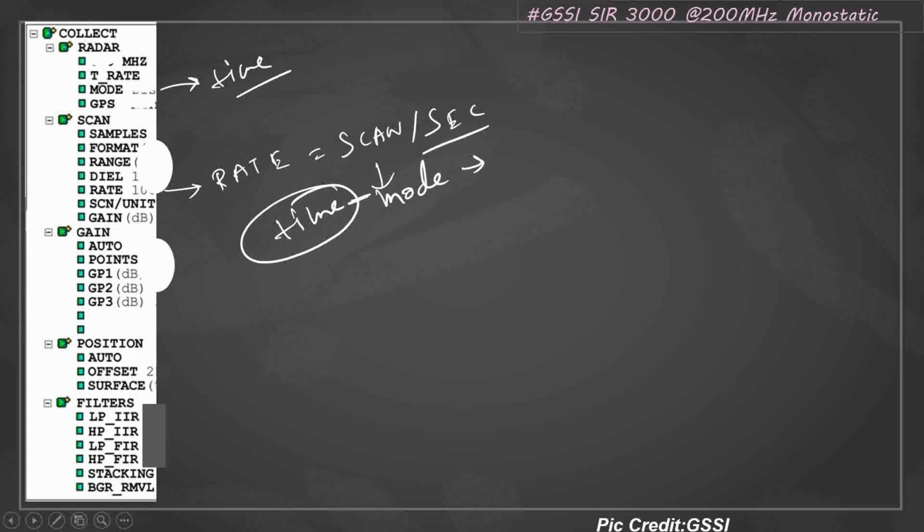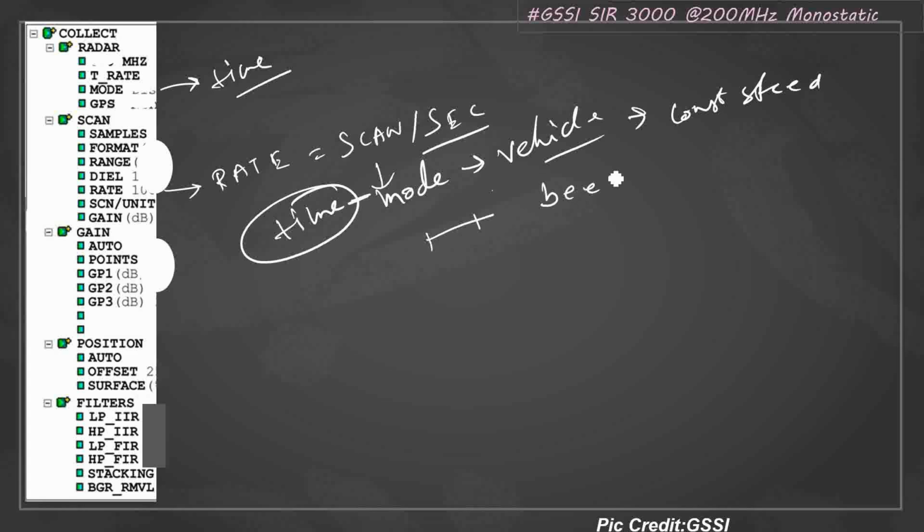Then you have to set up a value. Suppose you are using a vehicle, you will maintain a constant speed, and you calculate the rate per second, how many scans it's taking. And if you are not maintaining that, then this will be beeping.